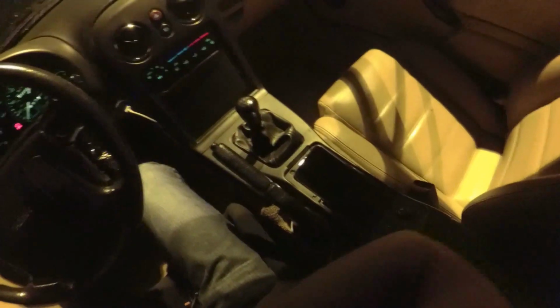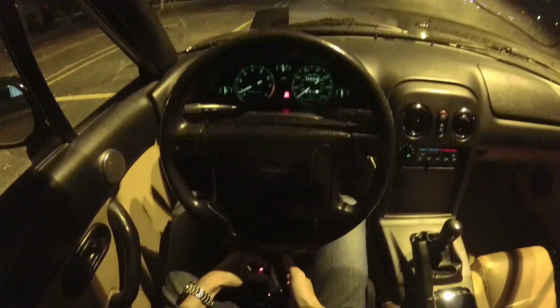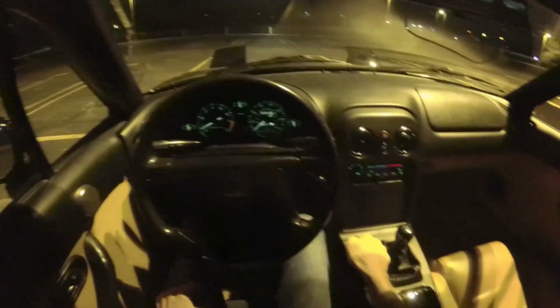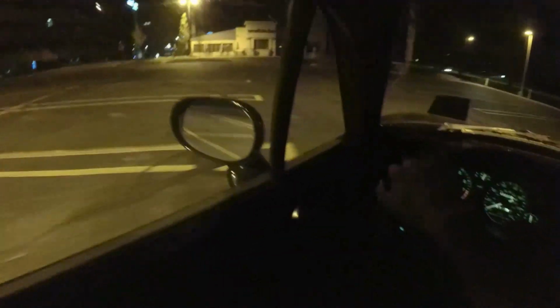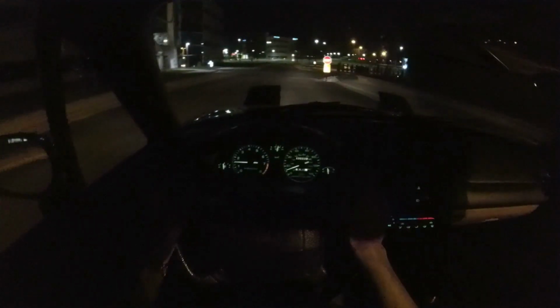We corner balanced the car last weekend, and it weighed in at, I'm pretty happy with this number, 2285 without me in it, and we got it pretty close to 50-50 forward and backward, 50-50 cross weight distribution without me in it. And when I am in it, it's a little bit off, but it's not that bad. I don't think I would even notice it on track.